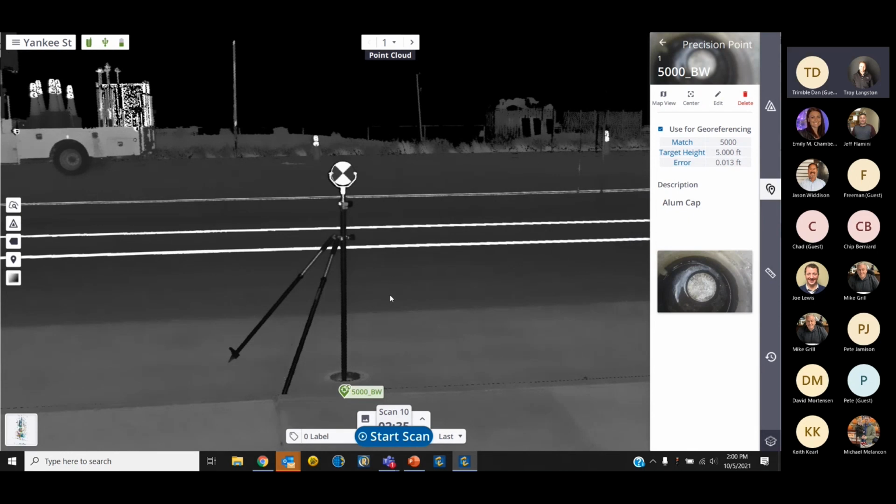Okay, so right now we're looking at the precision point. So use the laser. In perspective, we dialed in on the center of that target, measured it, and created the precision point. So we shot with the X7 the center of the target.